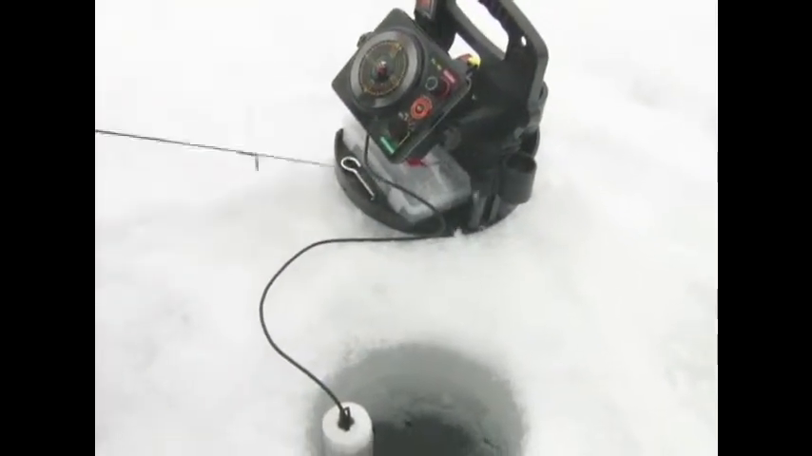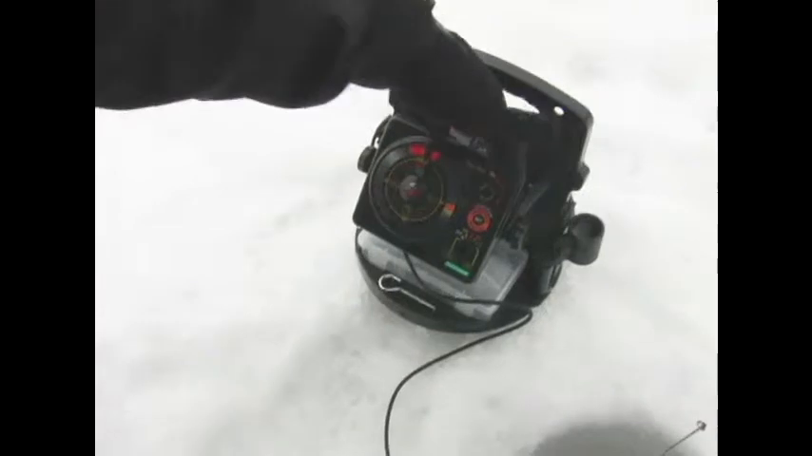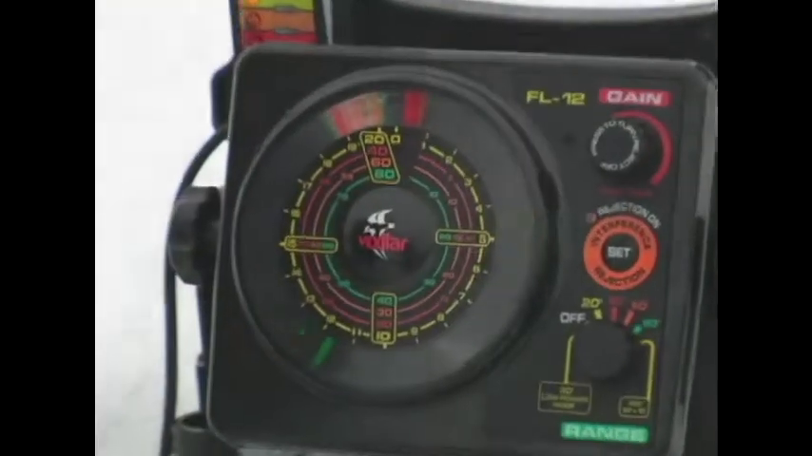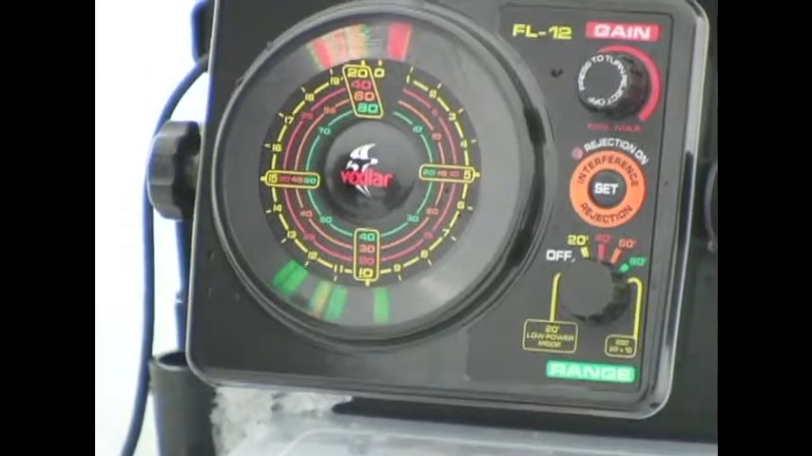We're going to drop down. I saw that fish was at about 15 feet, and I see my jig here, and it looks like I've got the gain turned up a little too high. I'm going to turn it down just a little bit. We're going to drop it down right on top of those fish targets, just above them. Since a fish sees up, we want to get right on top of it.